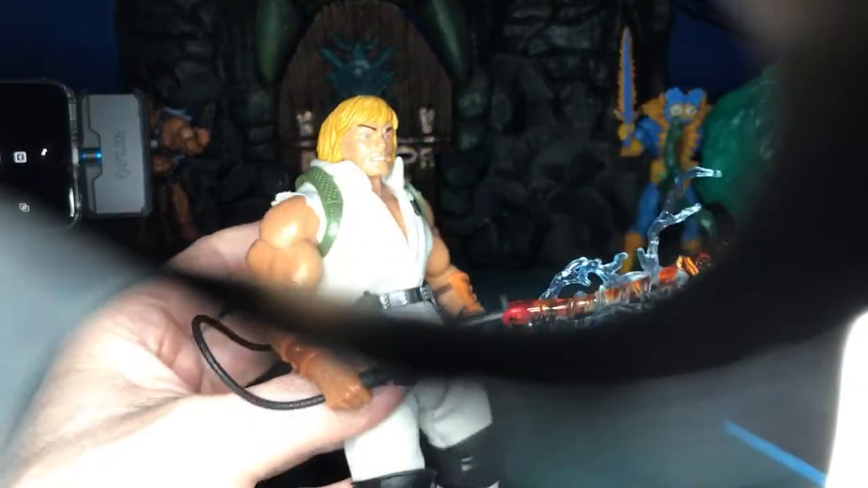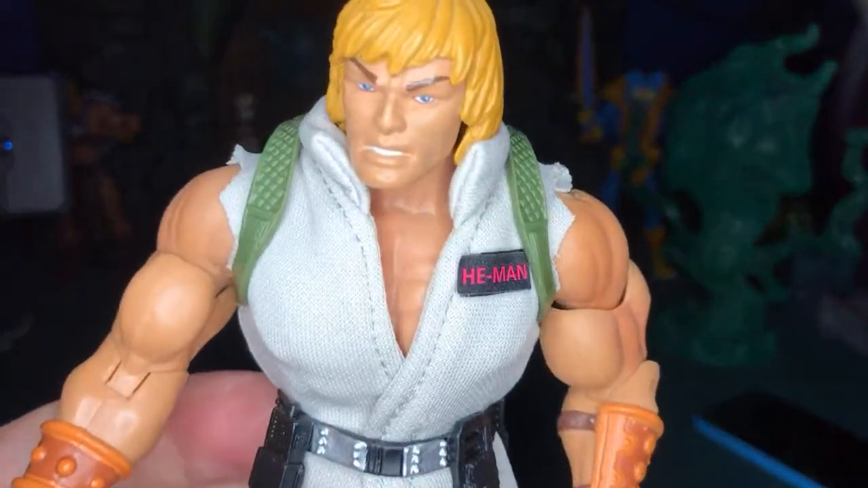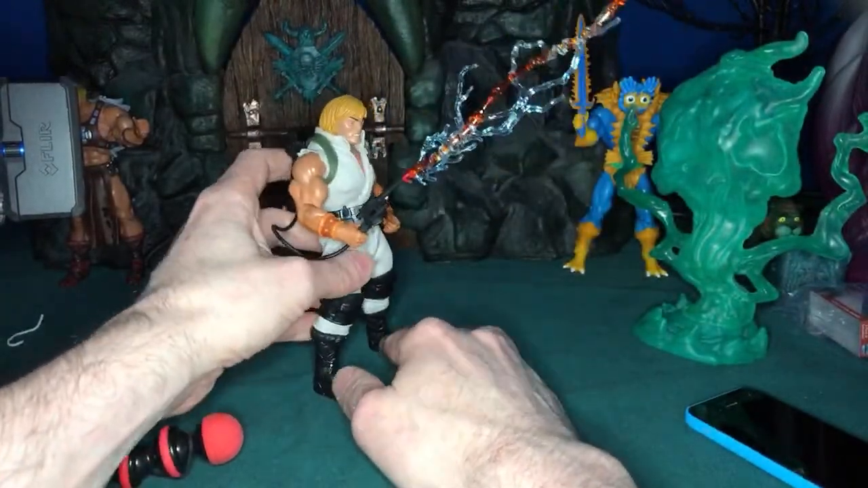It's like I said, my camera's dying. If you didn't see it already, check out my GhostBuster He-Man. What is going on here? Oh, there we go. So this is my GhostBuster He-Man, and he has the word He-Man on his shirt. He-Man. And he's got the ray.